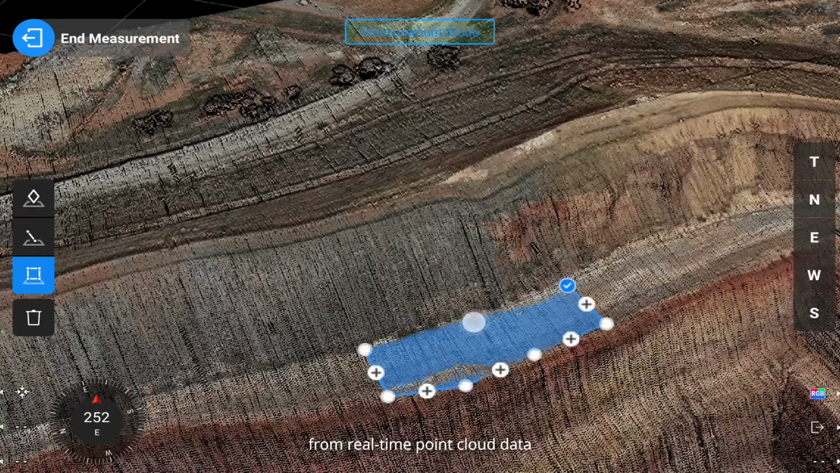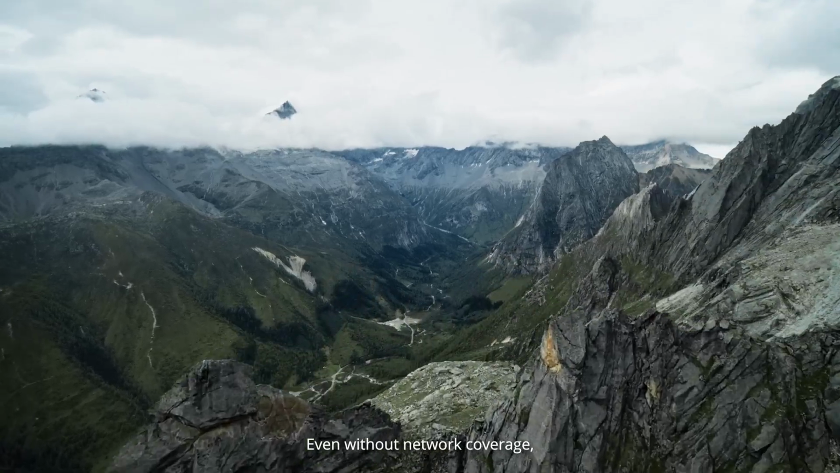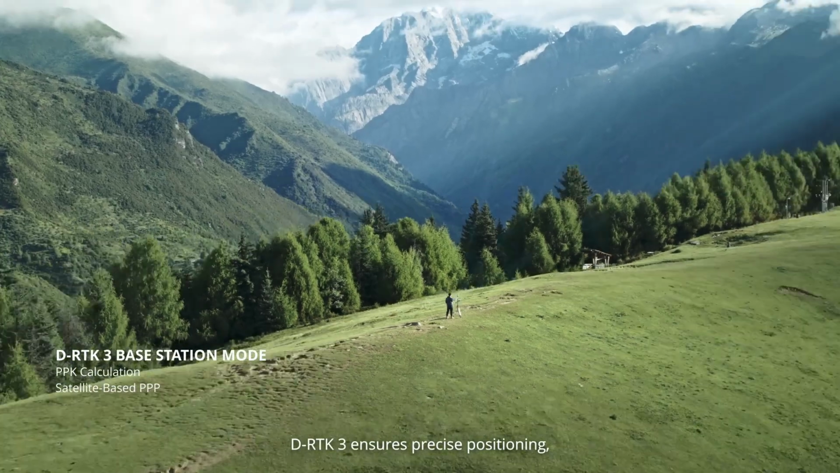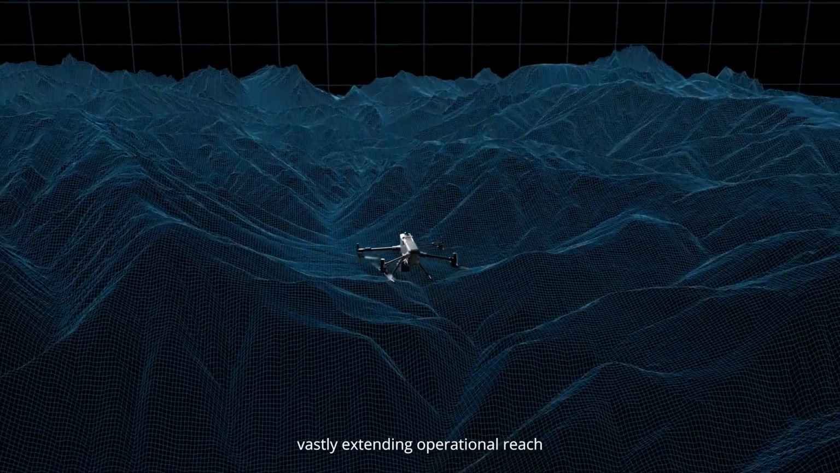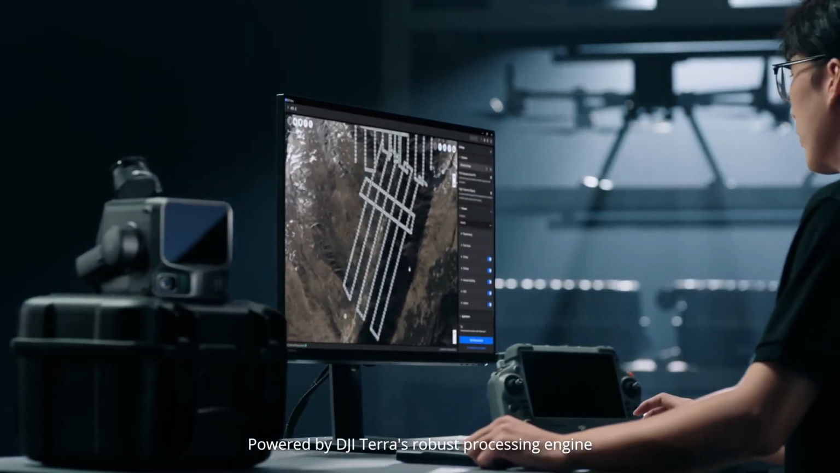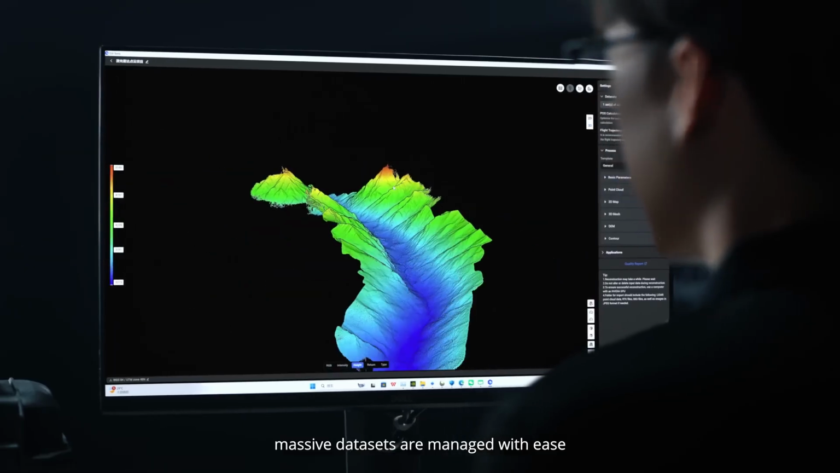Quick measurements from real-time point cloud data are available directly on the remote controller. Even without network coverage, DRTK3 ensures precise positioning, vastly extending operational reach. Powered by DJI Terra's robust processing engine and PPK calculation, massive datasets are managed with ease.